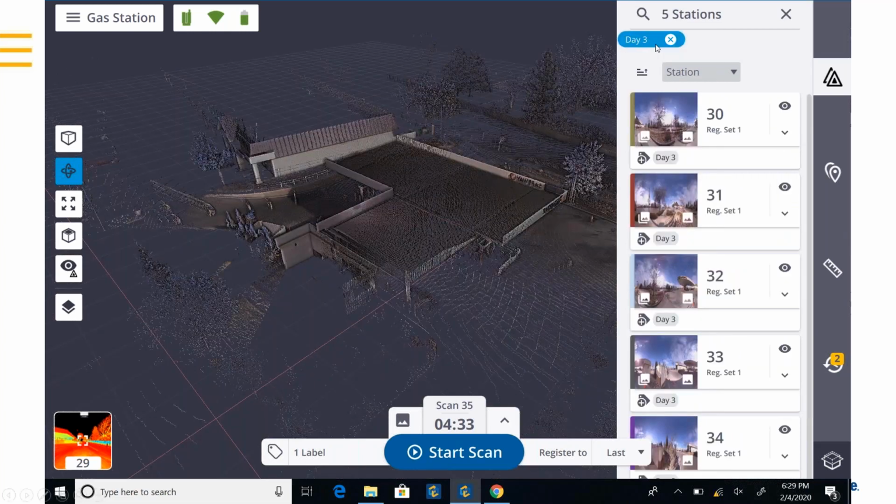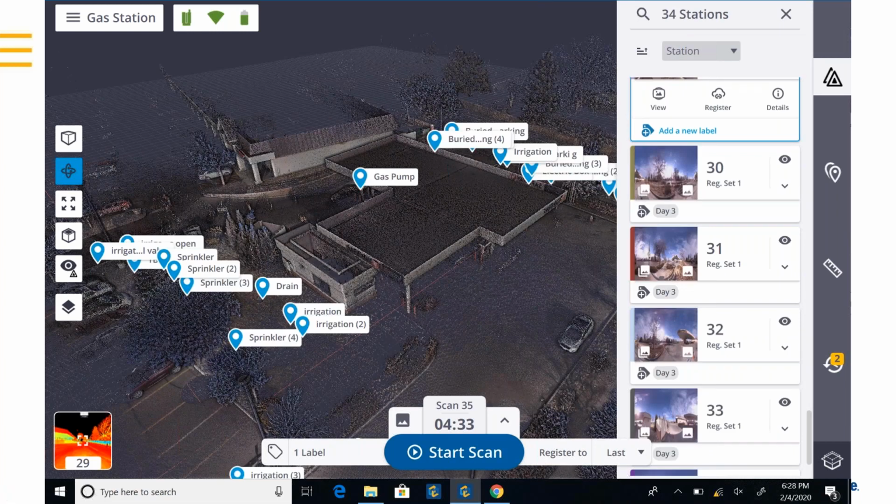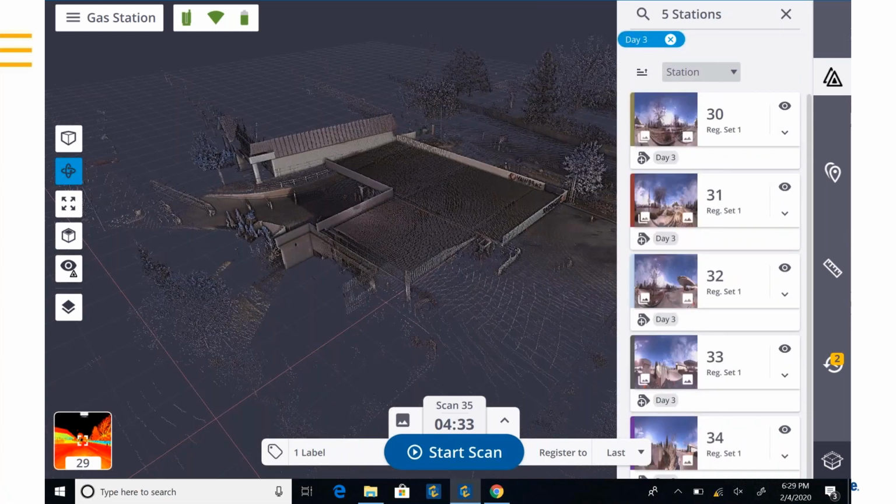If I want to see only the scans from day 3, I would tap on that tag, and then it's going to bring it up here to let me know that that tag is active. And now you can see there's fewer points on the screen. I'm only seeing the scans from day 3. So here's all of the scans together, and then here's just the scans from day 3.